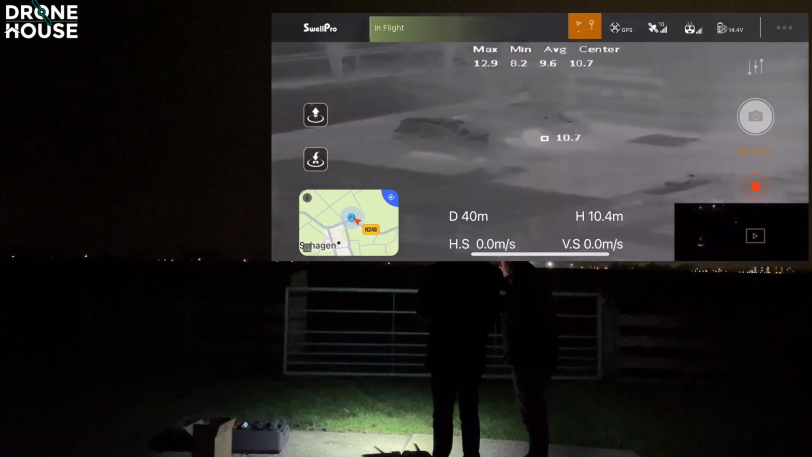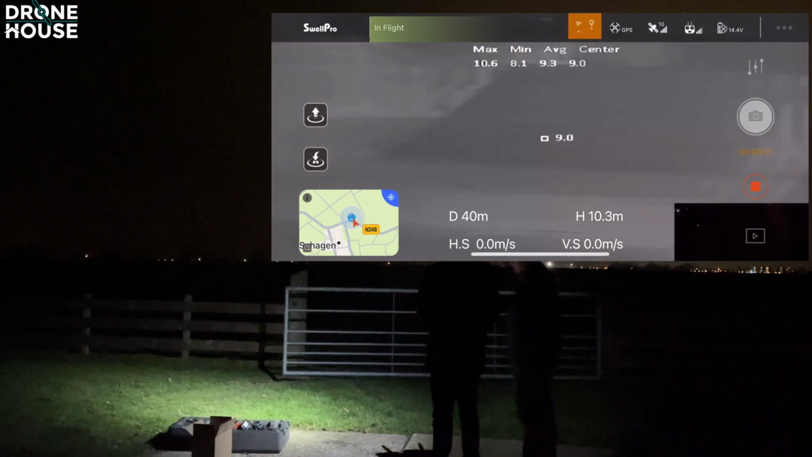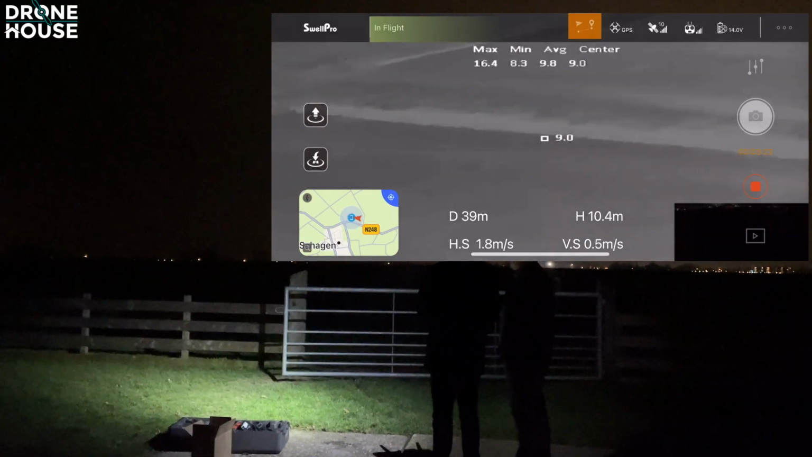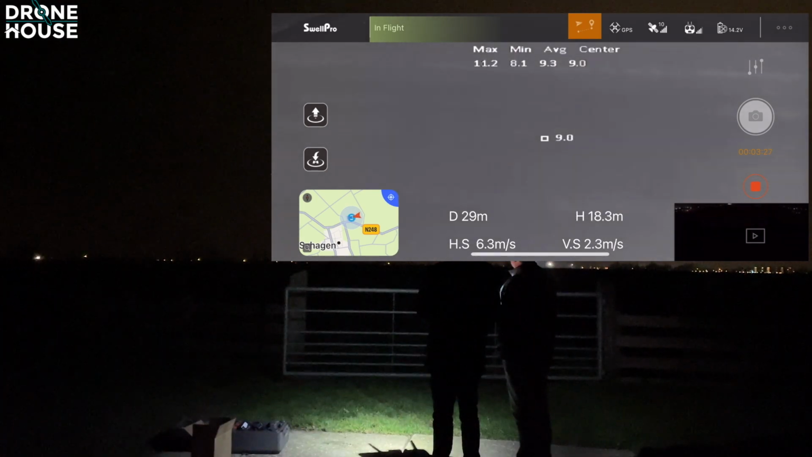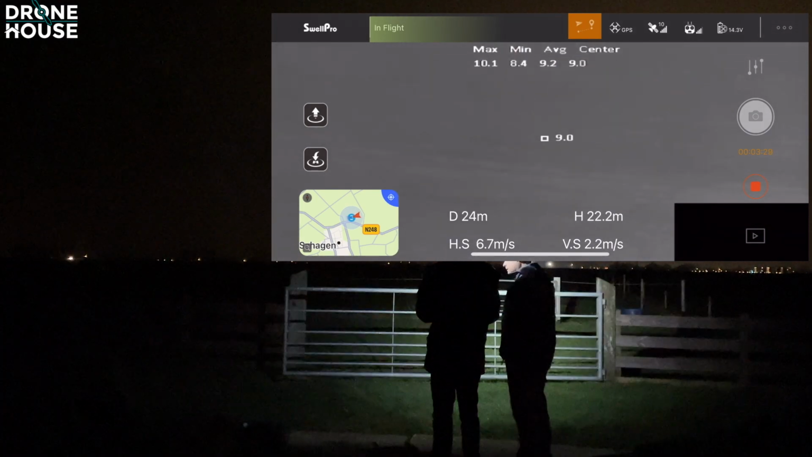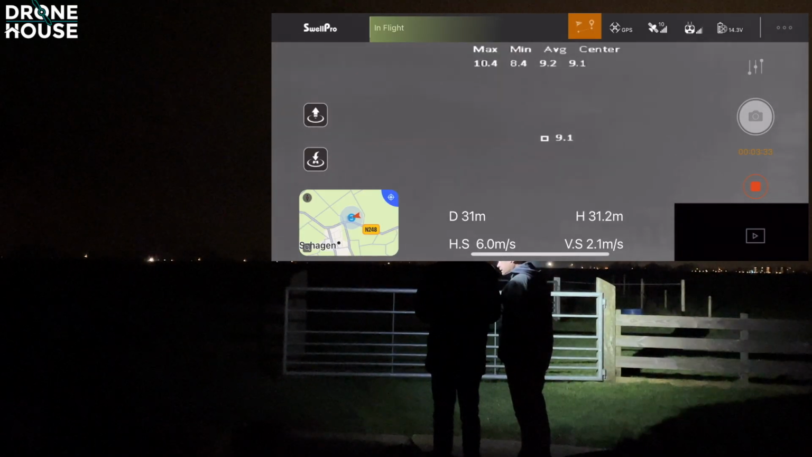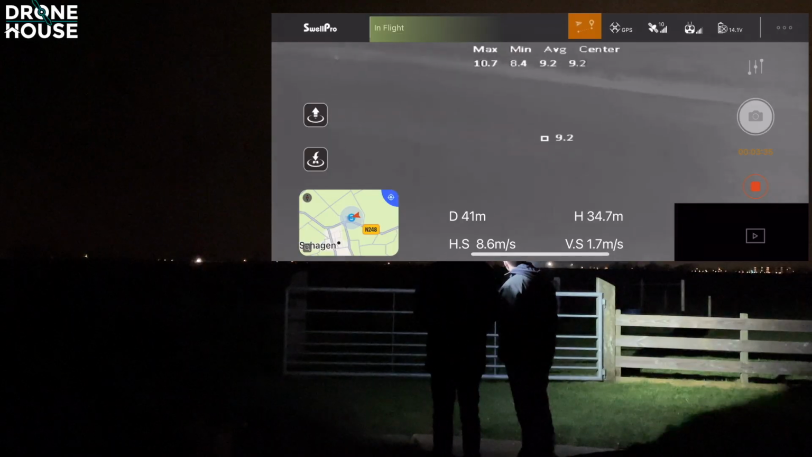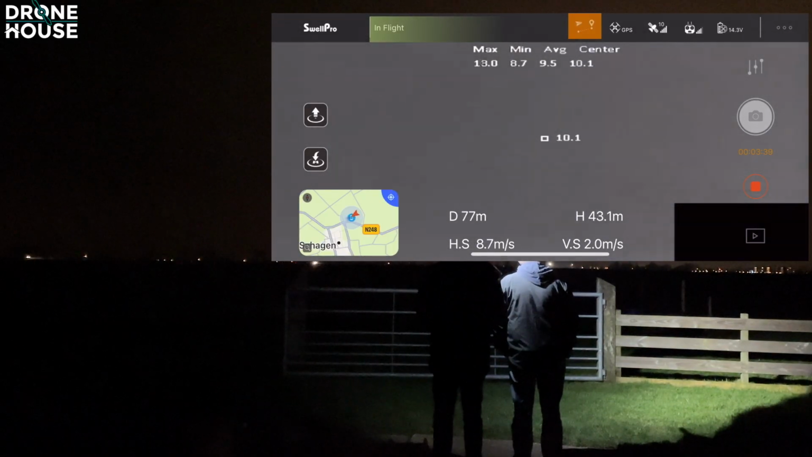But I saw a lot of other animals in the field also. Okay. So for example, when I take a little bit of altitude, go a little bit farther away, then you have a wider field of view.